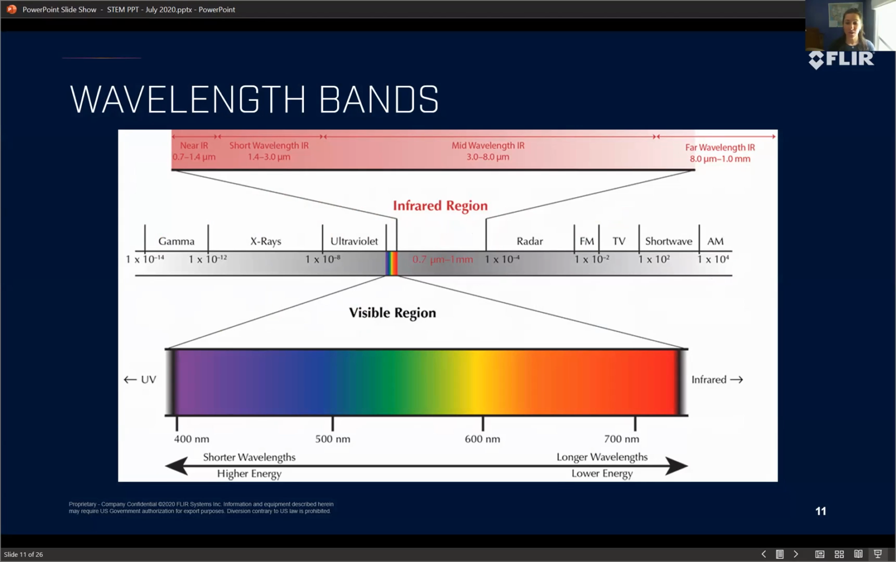And the infrared region, just like colors, is divvied up into different sections. So instead of having violet, indigo, blue, green, etc., we have near IR, short IR, mid IR, and then long IR. So we call these SWIR for short wavelength infrared, MWIR, mid wave infrared, and then long wave infrared.